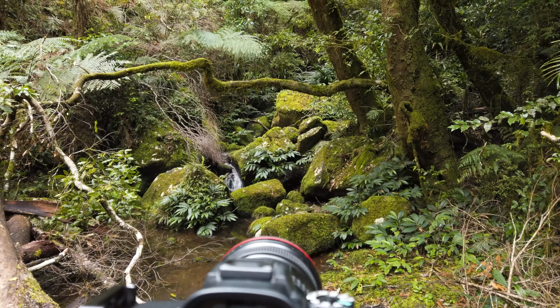We're at, if my memory serves me correct, the second last waterfall of the trip. It's going to be pretty relaxed from here on, I'd say. Not too much to photograph, I'm expecting. There is one nice Antarctic beech tree down the way that I'd like to take a photograph of again, but an infrared just because I have so many photos of that one.